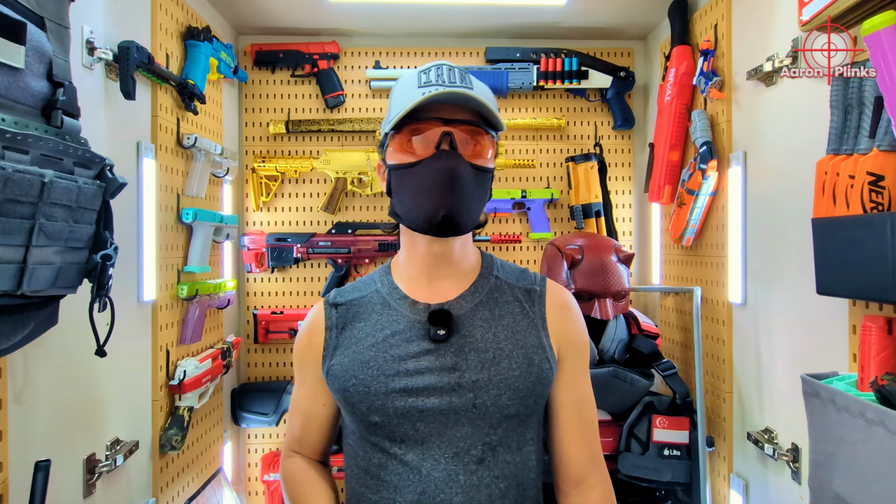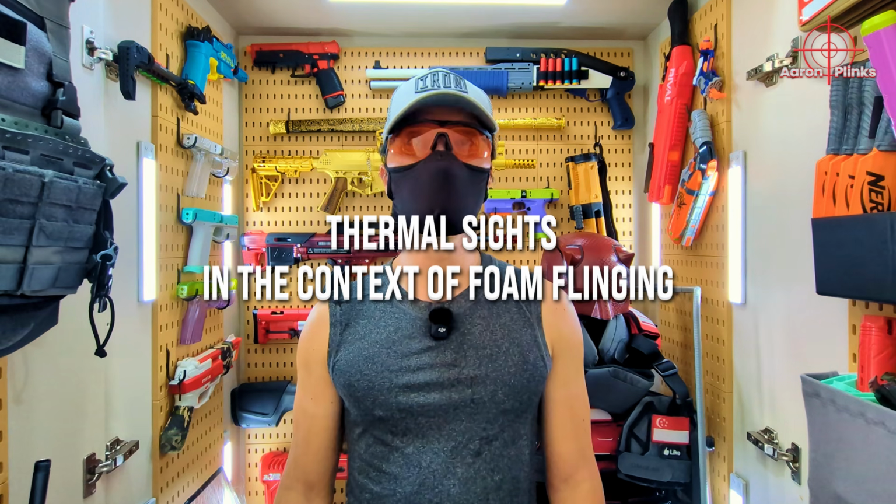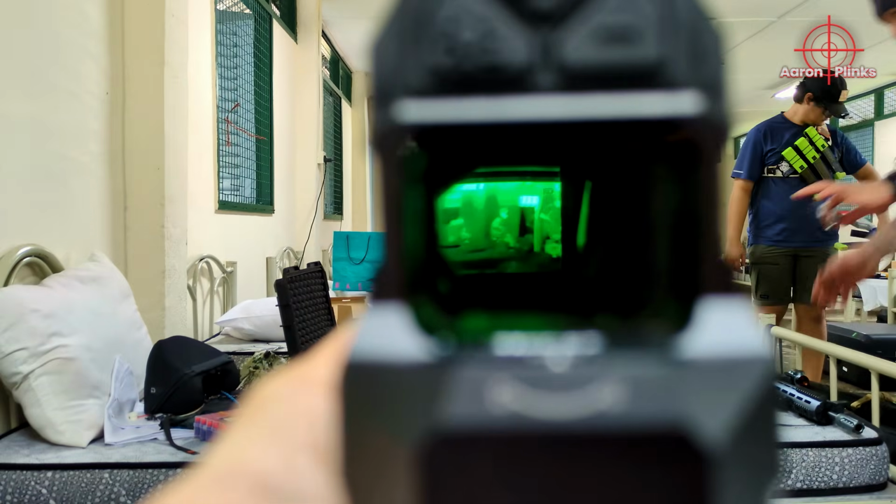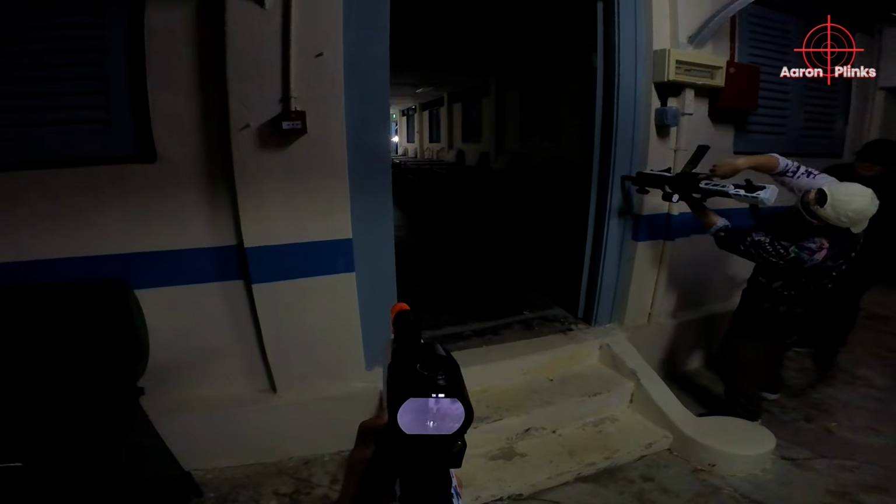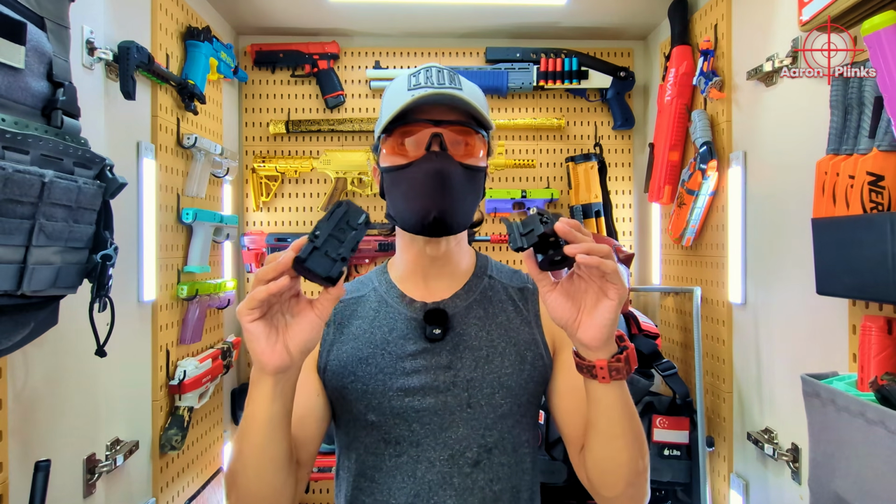Hey guys, we are here to talk about thermals in the context of foam dart blasters. Do they work? If so, are they actually practical? And what scenarios would justify the use of a thermal sight on the foam dart toy blaster? Let's find out with these two units which I've tried and tested.